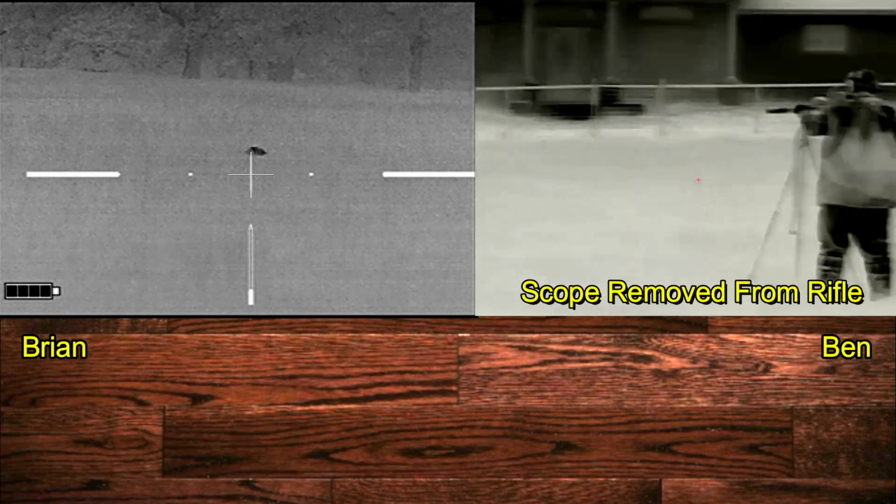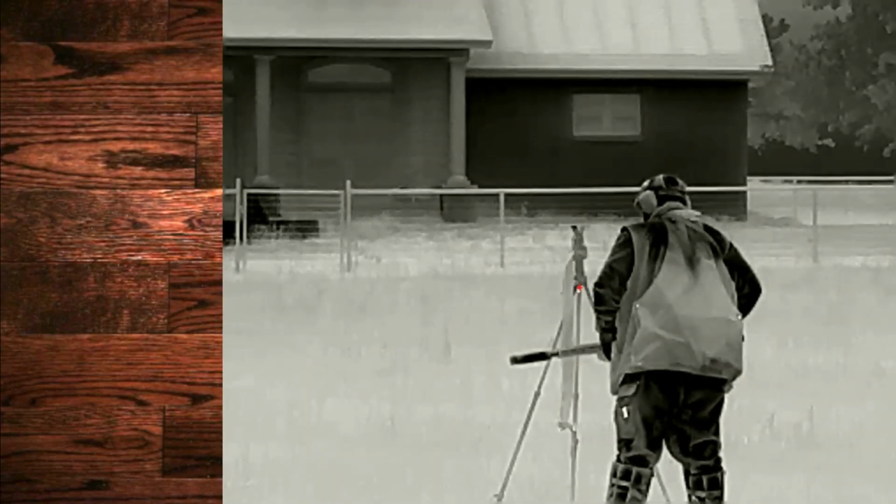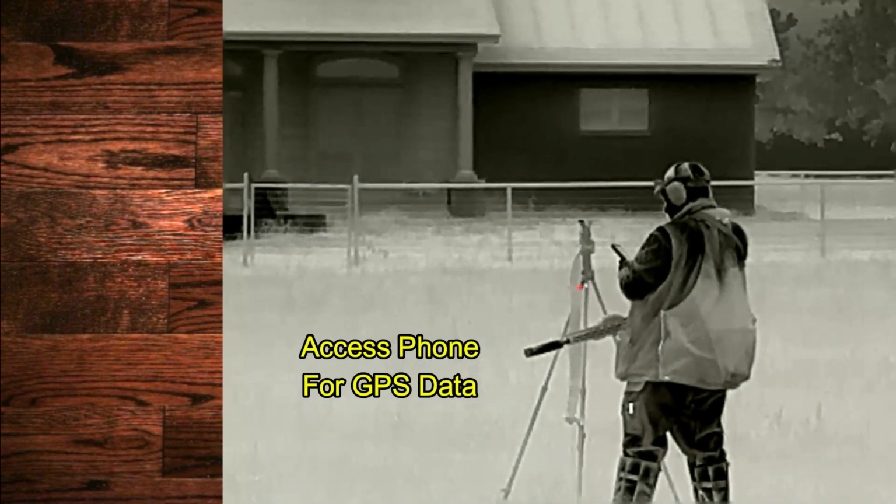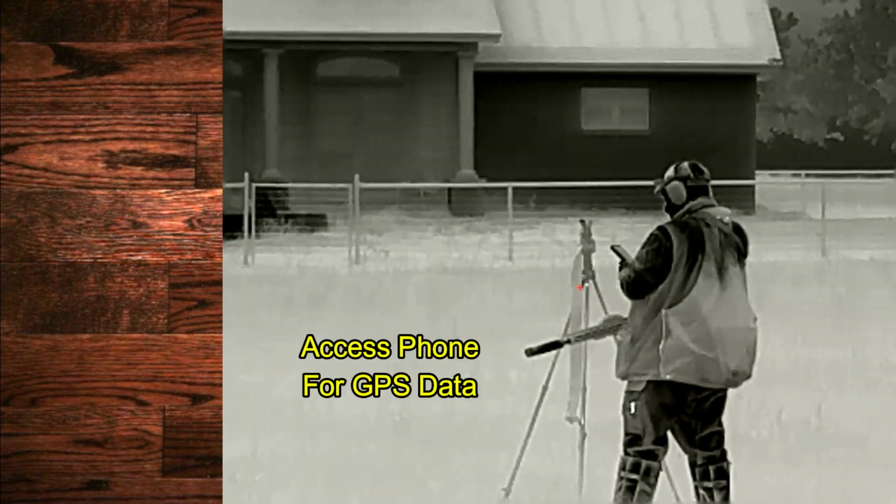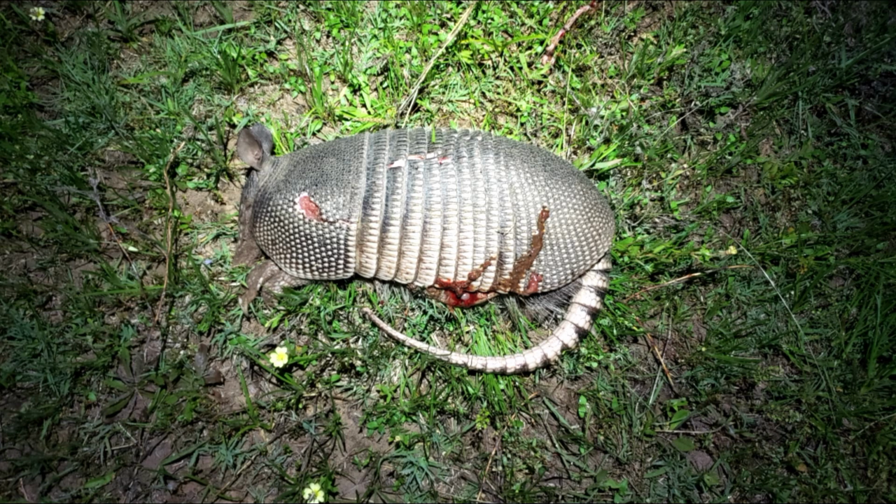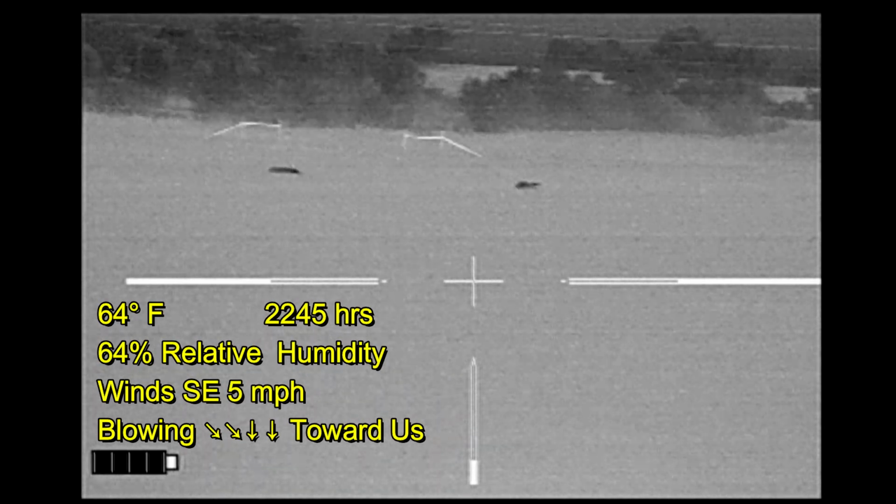And then when I'm done, go ahead and turn off the recorder. Secure the rifle. Break out the phone and get my GPS readings so that I can get distance measurements. This is what I do for all my shots. And here's the confirmation picture for my landowner. And moving around to the next property just around from the first one.